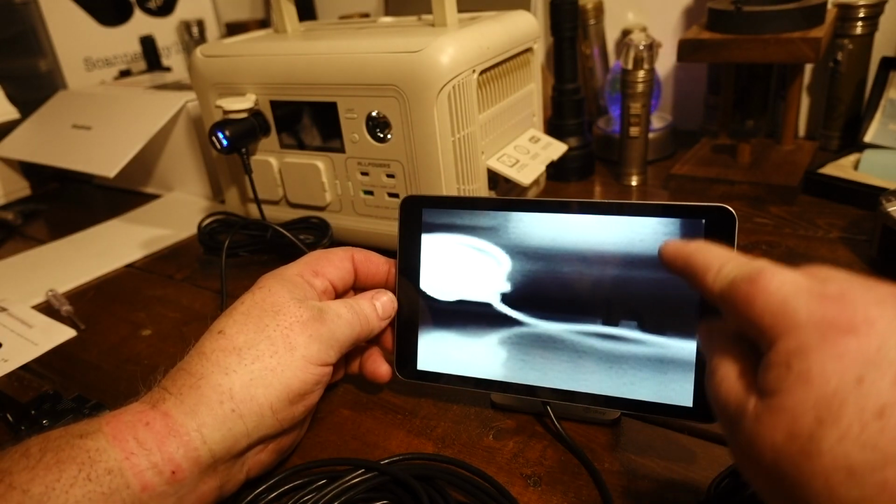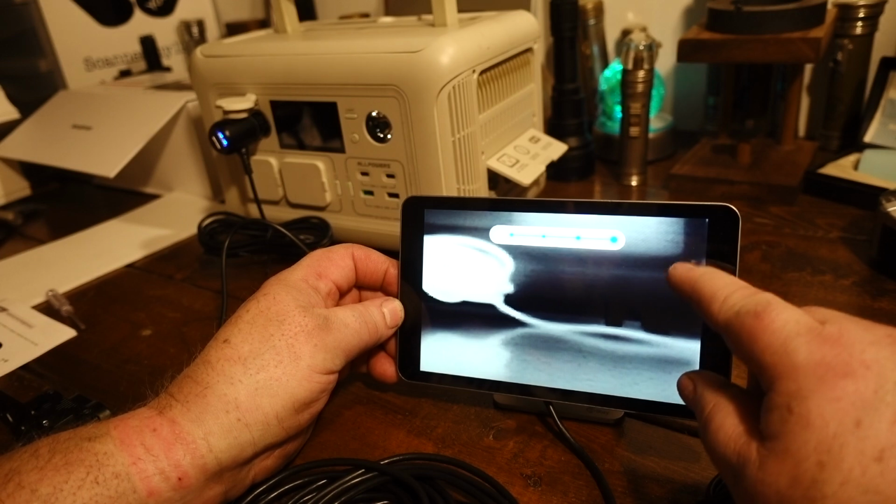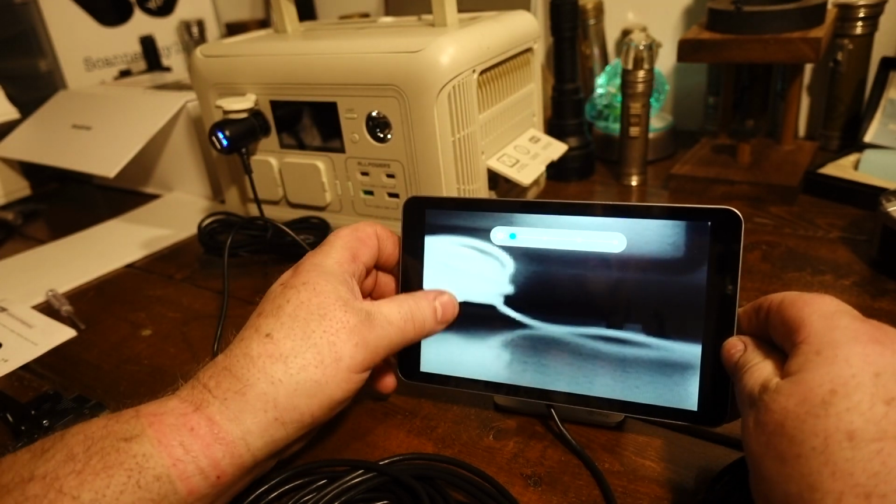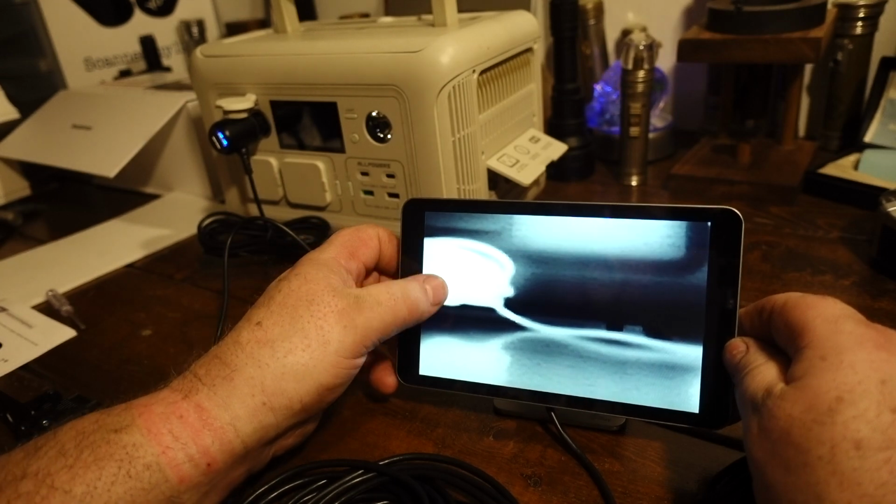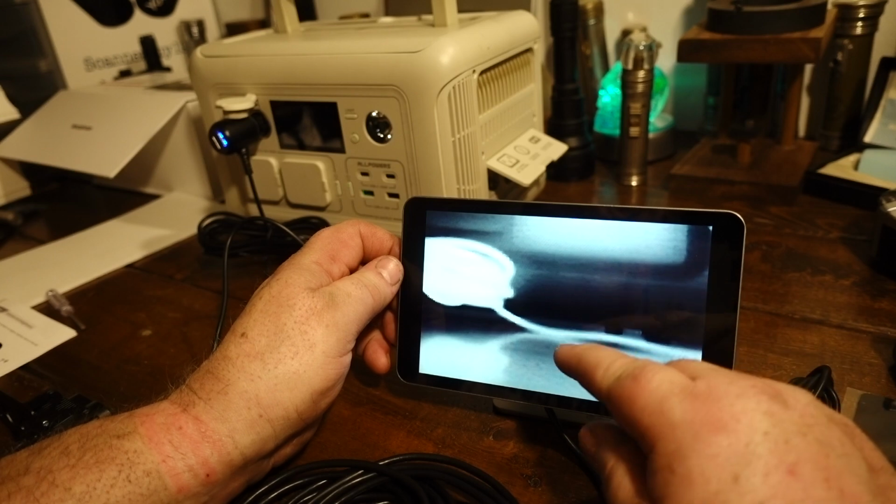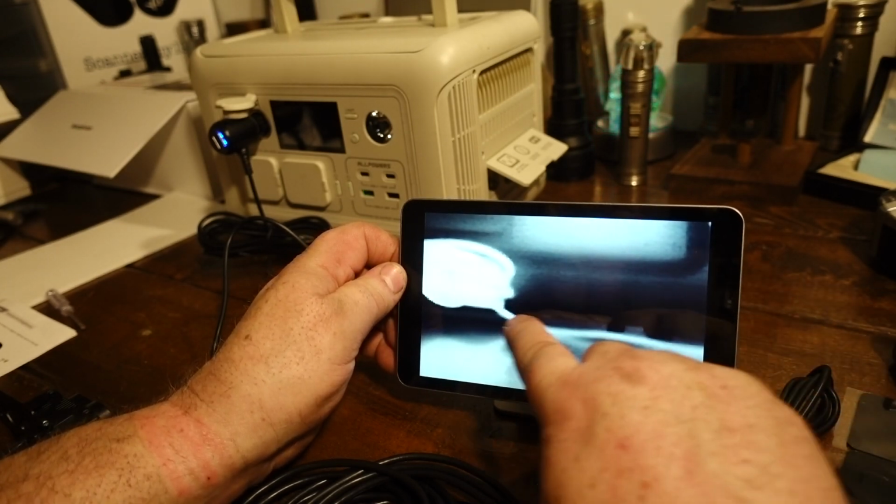The user interface, I got to set this back down. It's quite simple. You can scroll up on the right. Turn your sound all the way up, scroll on the left. What is real cool about this is you can turn your brightness up and down for day or nighttime. I really like that. That other one I have, you can't change anything. And of course it's white hot. Now if I were to scroll over,